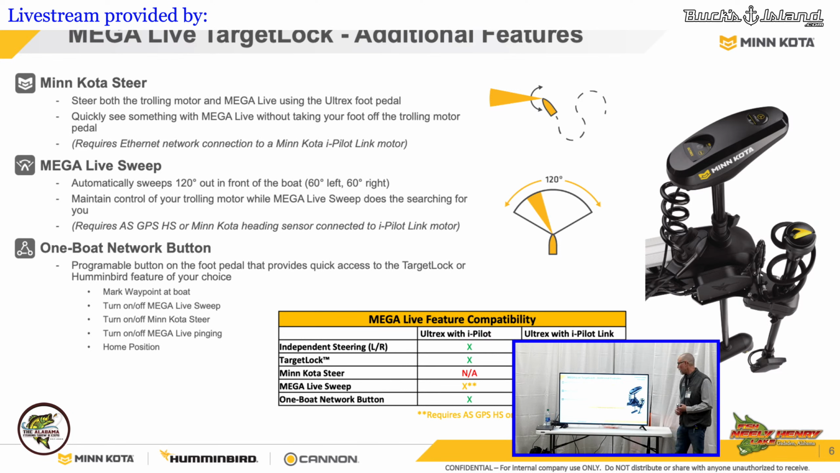You can turn on and off the Minn Kota steer from there. You can turn on and off the live pinging, or you can make this go back to the home position. So if you have this pointed one direction or the other, and you're getting ready to pull the trolling motor up, you can have it set to home position to where this will get back forward faced, and then you can lift your trolling motor up and go on its way.